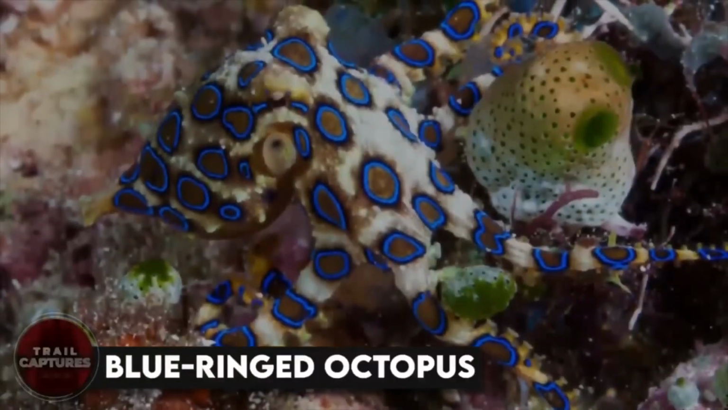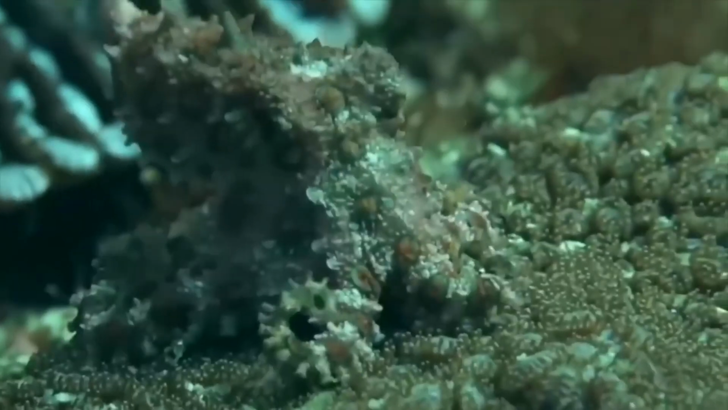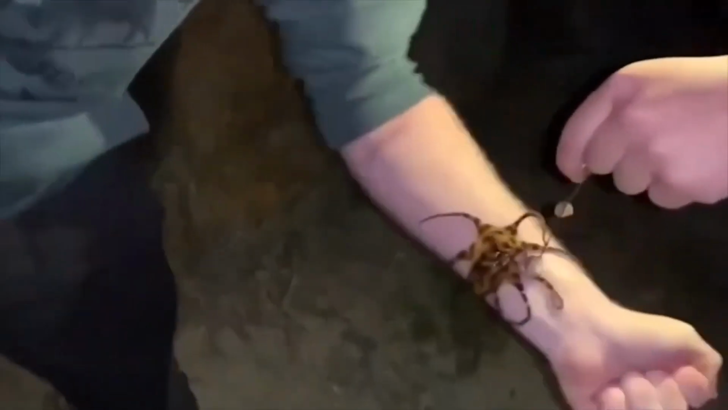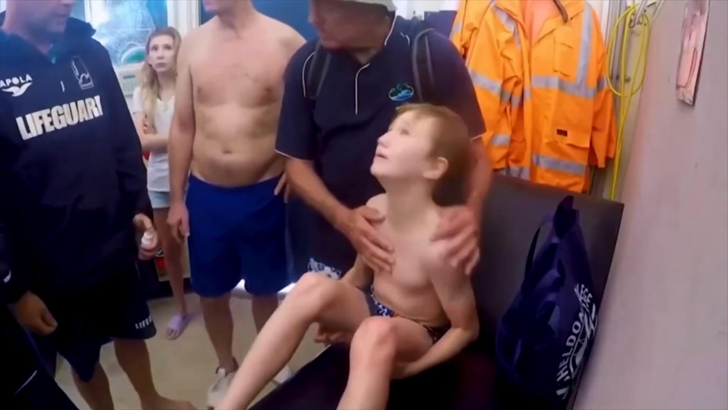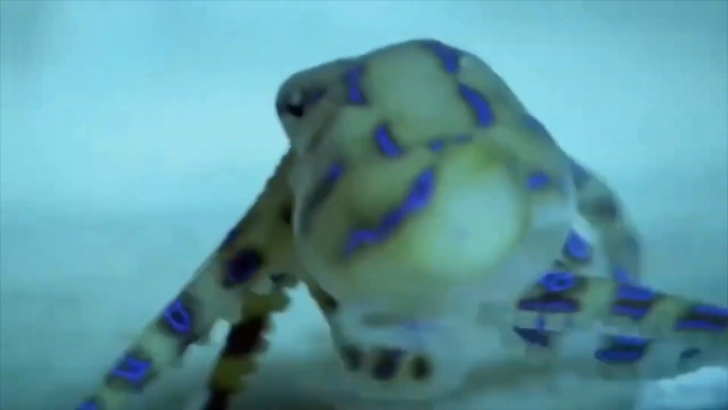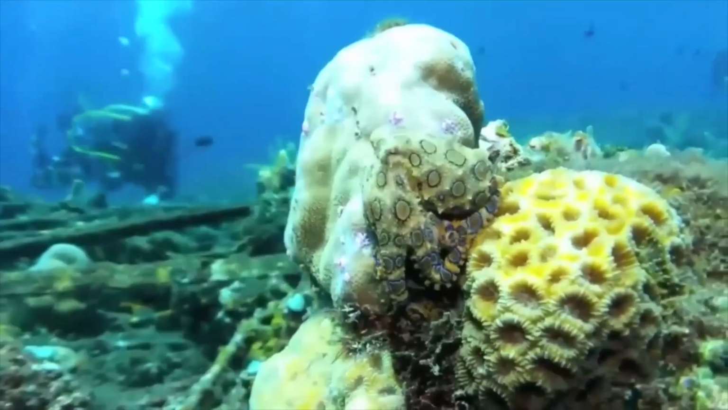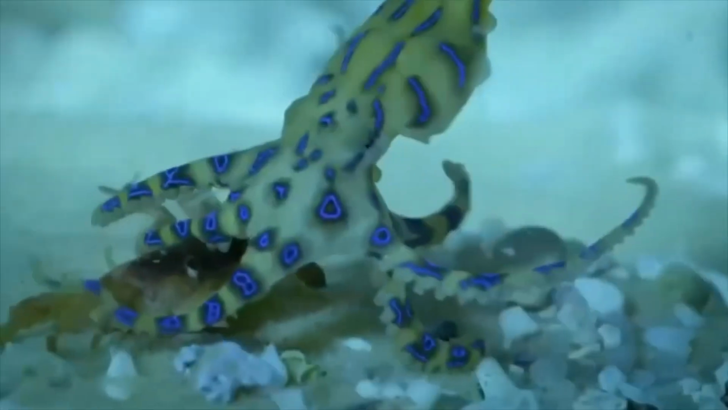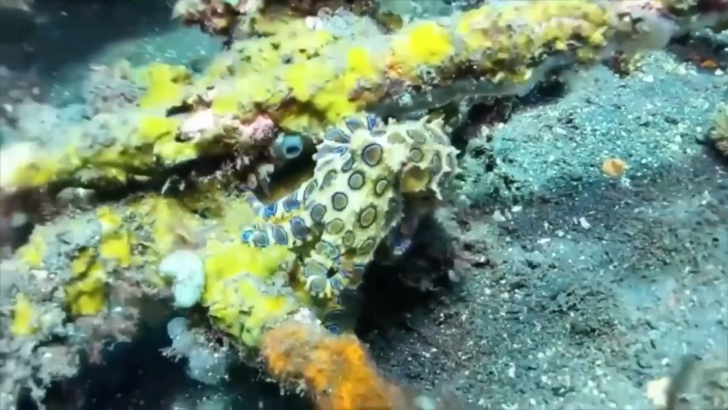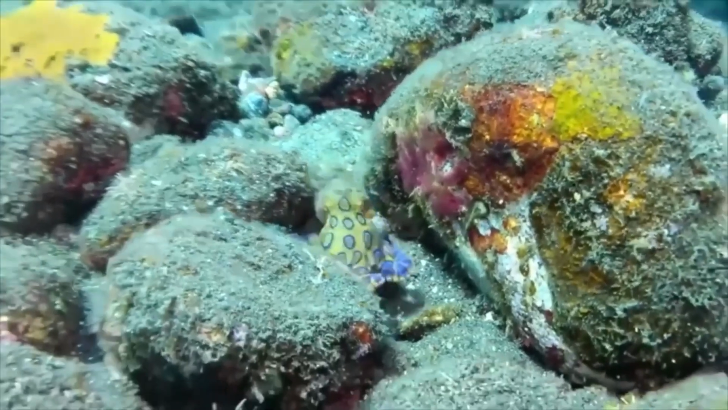Blue-ringed octopus. This little dude may be small, but trust me, it's a ninja in disguise. Its venom is like a 1-2 punch that can knock you out and even kill you in just a matter of minutes. Those blue rings on its body may look cool, but they're actually a warning sign that says back off. If you see one of these guys while you're out swimming or diving, keep your distance and give it some space. But let's be real here. As dangerous as they may be, blue-ringed octopuses are still pretty fascinating creatures. Just don't let their small size fool you. They pack a deadly punch.